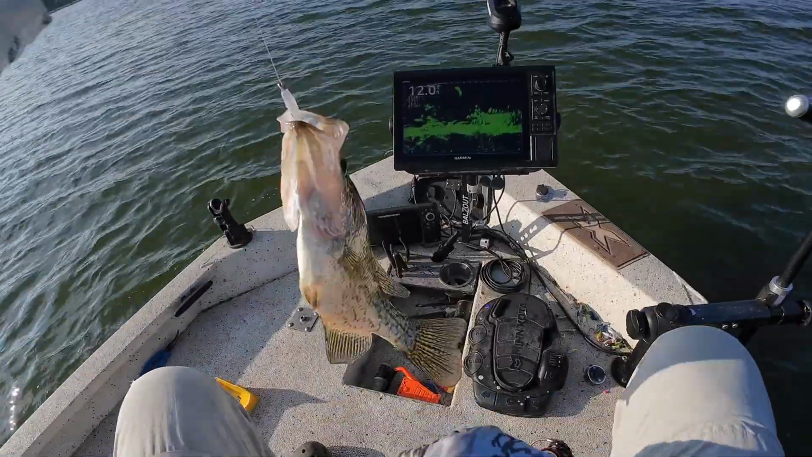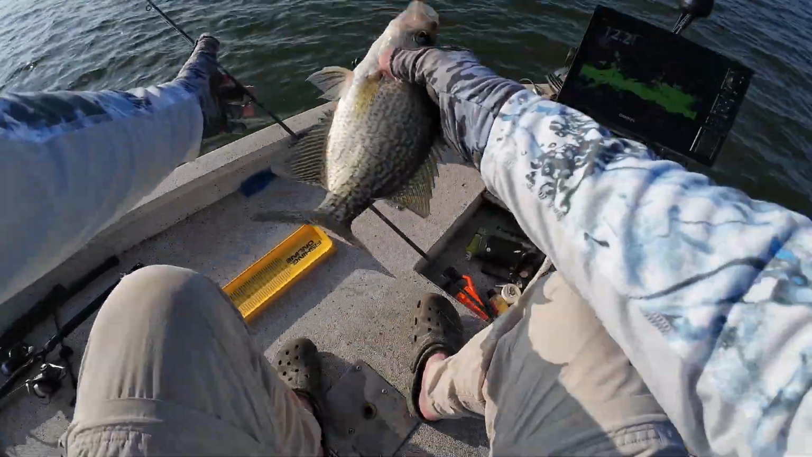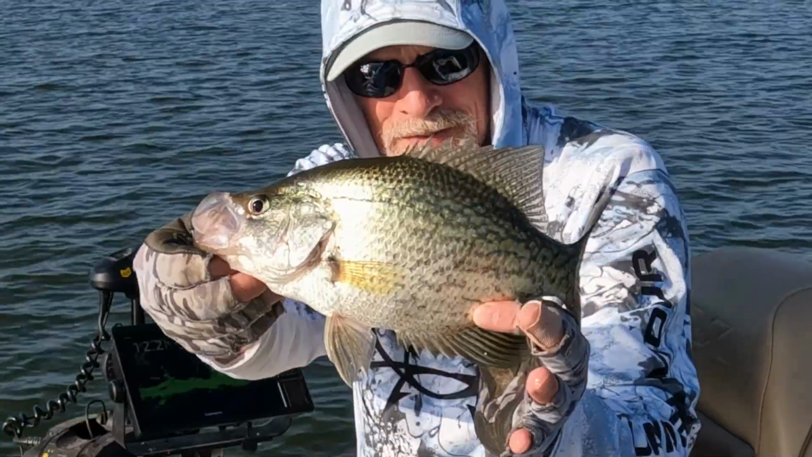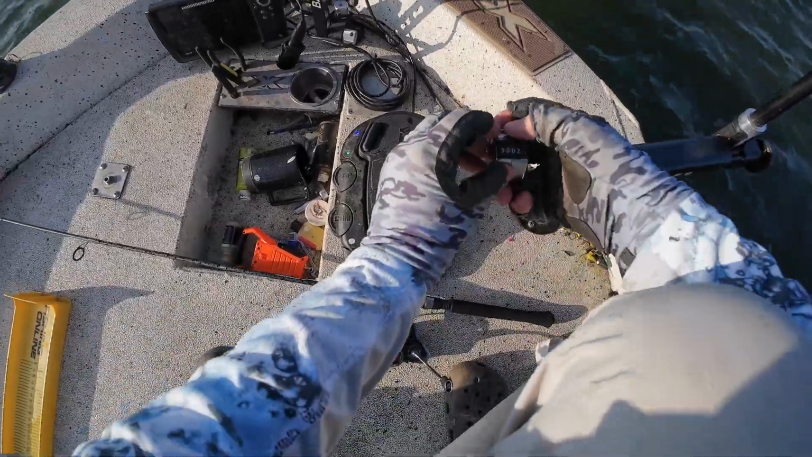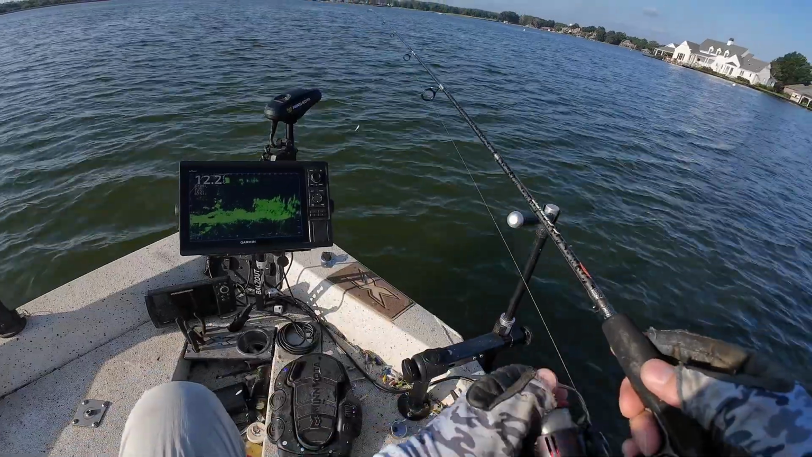Very deep. Gonna let you go. A nice 12.5 maybe. Yep, 12.5 inch black crappie. 12.5. Two.